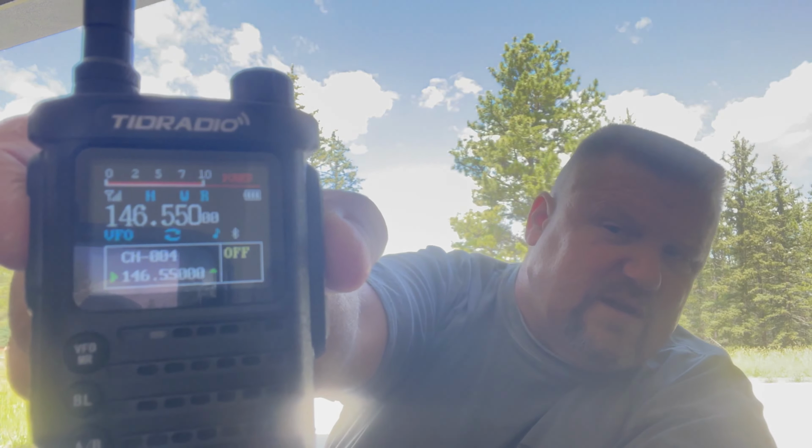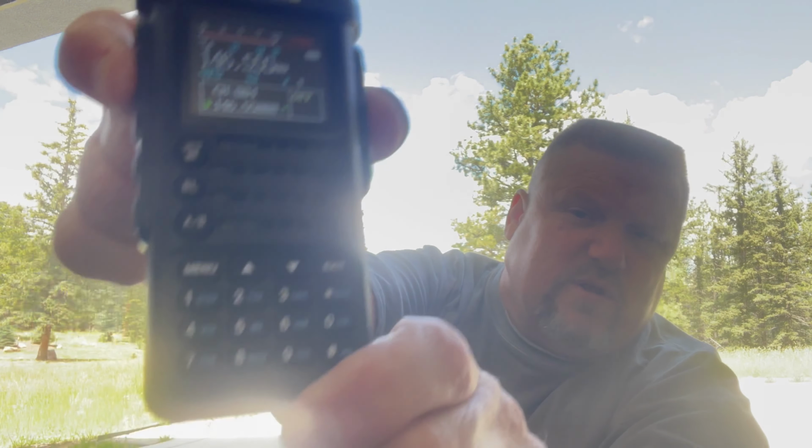We're doing a 14ers event in Colorado with Summits on the Air. And so I'm going to get off of that frequency. And I'm on 146.550. It is on high power, 10 watts. And I am going to key up. K0FYR testing. And so I've got it keyed up on that frequency. It's showing 10 watts. I'm holding that dot, and it's super hot already.